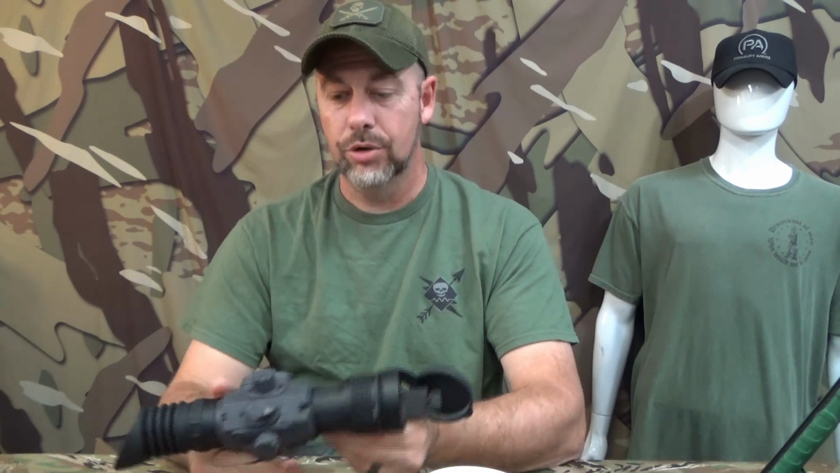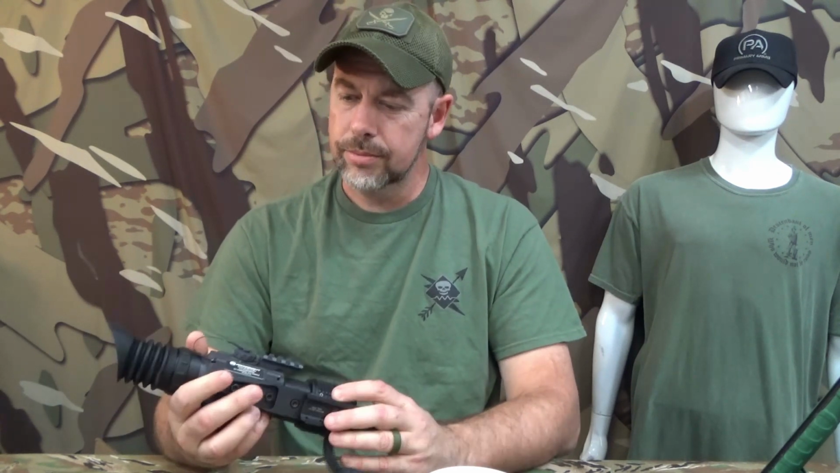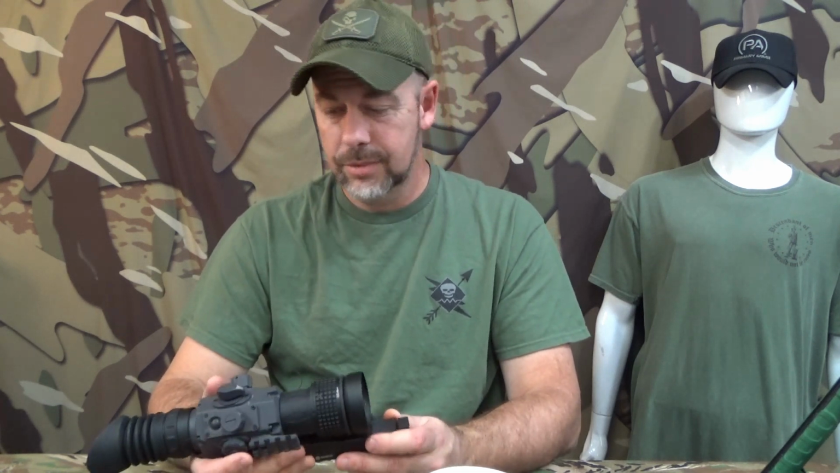It's like that. So anyway, I think I covered everything, guys. There's a lot to go on this. It works. It works really well. And if you know how to properly utilize it, it can be a big, big force multiplier for you for all kinds of reasons. So again, check it out. Armasight. Really good thermal optics.